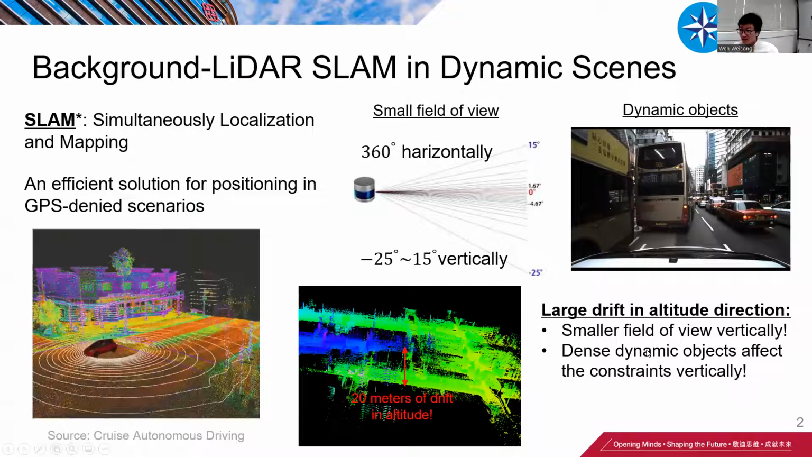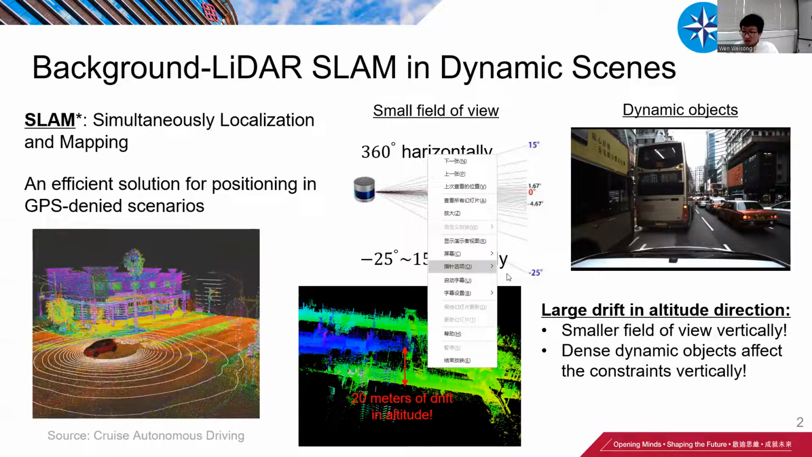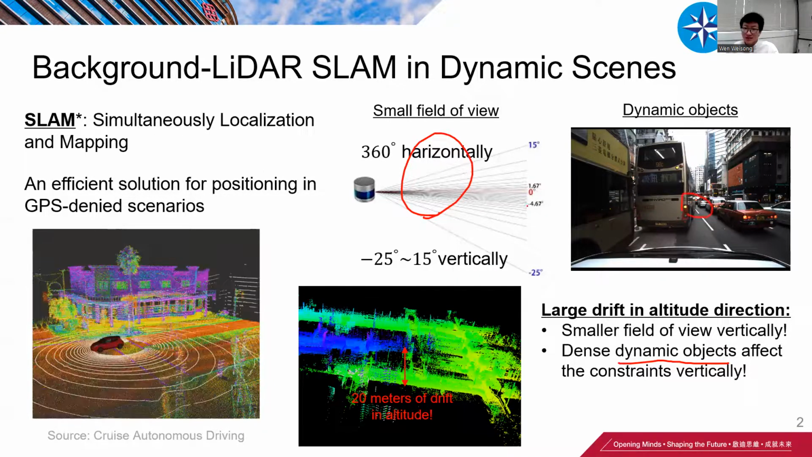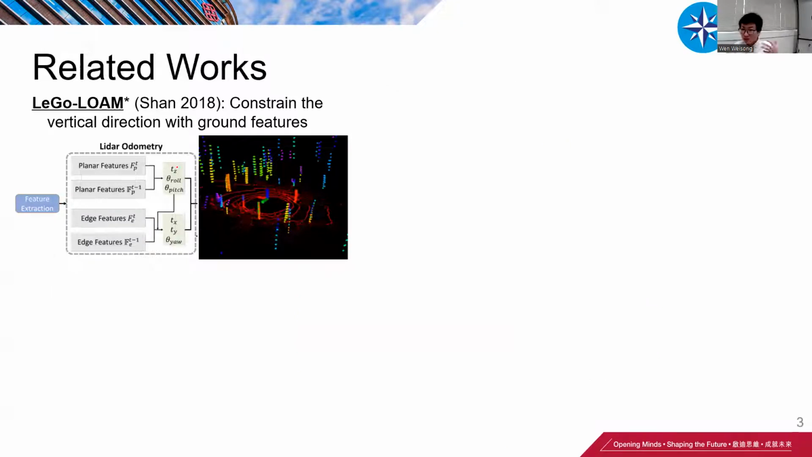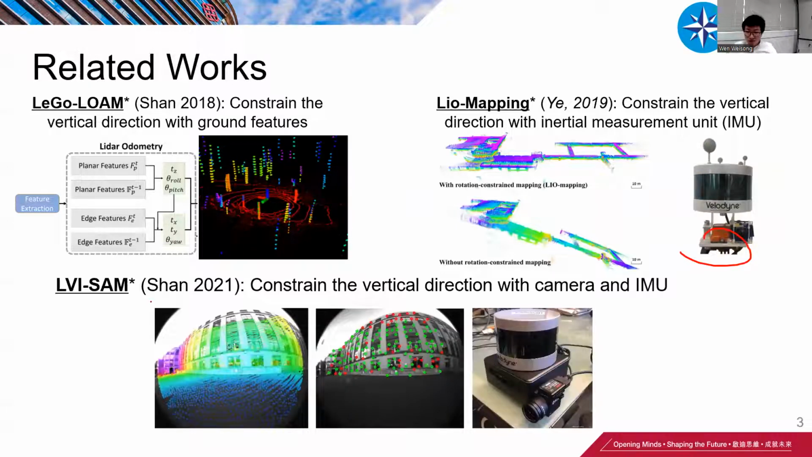So in short, this is mainly due to two reasons: the small vertical field of view, which is the first problem, and the dense dynamic objects in urban scenarios, the second. For the first approach, they propose to use the ground features to relatively constrain the state estimation in the vertical direction. The second tries to integrate more sensors like the IMU to decrease the drift rate in the vertical direction. The last one is almost the latest: they integrate even more sensors like a camera to mitigate the drift in the vertical direction.